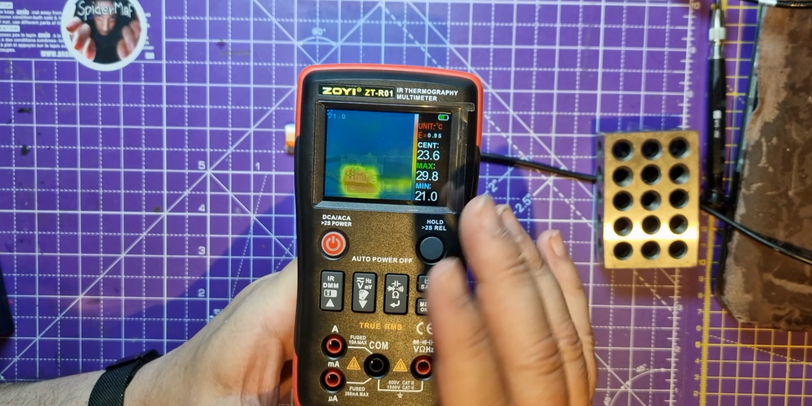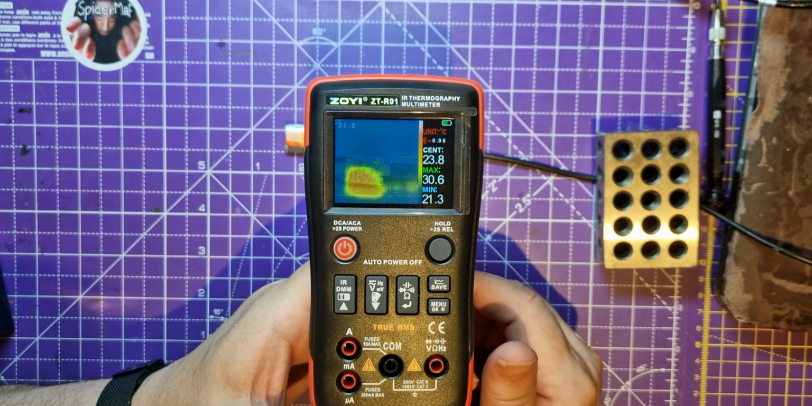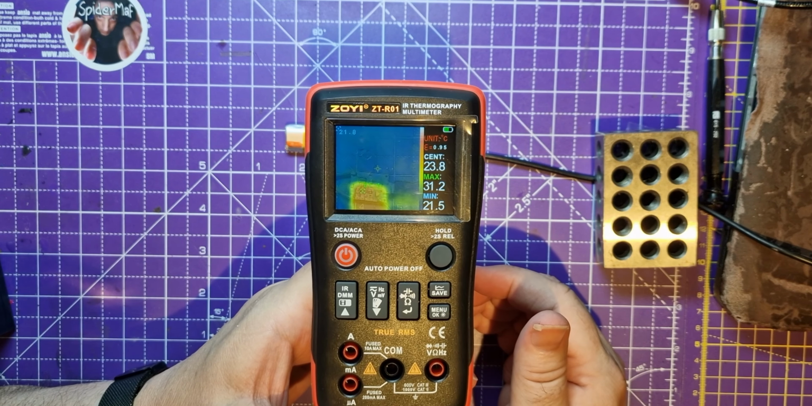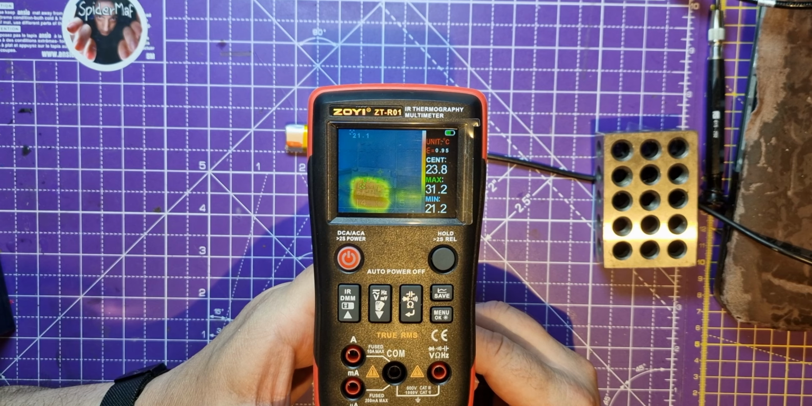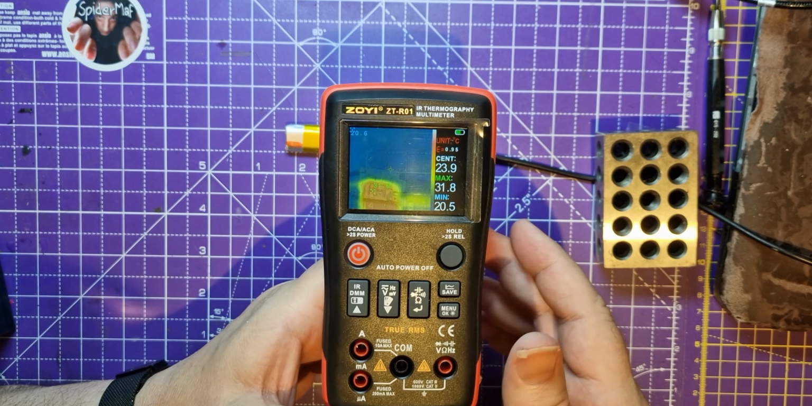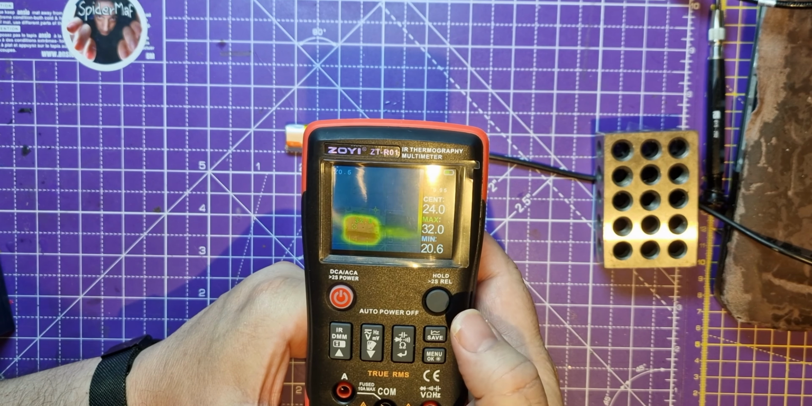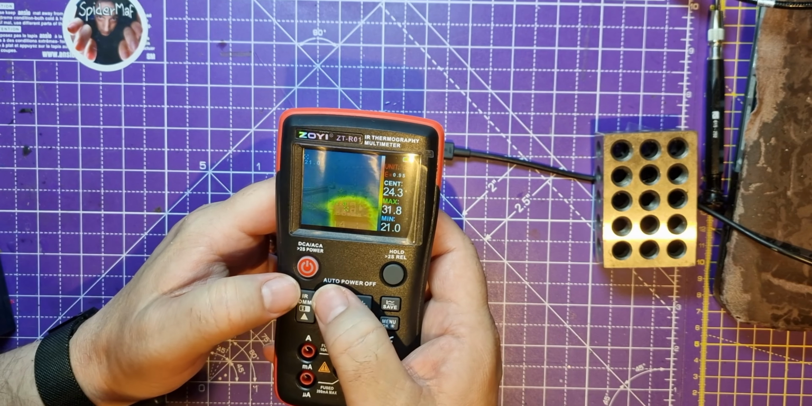I mean, it's not that I don't trust this, but it seems really cheap compared to the IR cameras normally. If anyone who's into IR cameras wants to send me one of those that fit on the phone, wow, I'd love to try out one of them. But yeah, the whole board seems to be heating up now. I'd love to be able to compare this. This is a cool gadget. I mean, what else have we got? All I've been looking at is this IR camera. So how do I turn it on to something else?